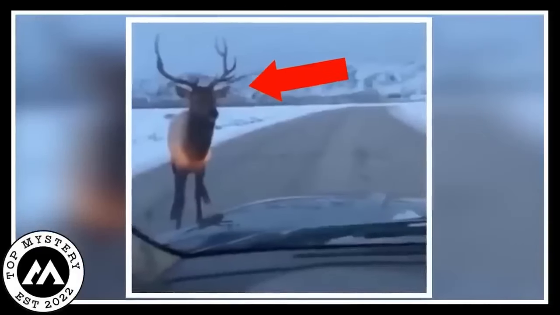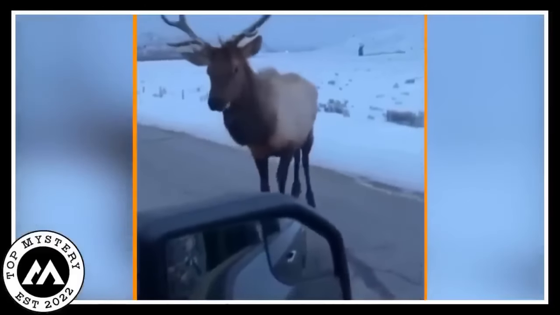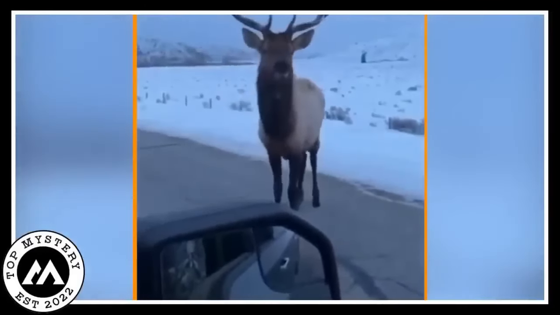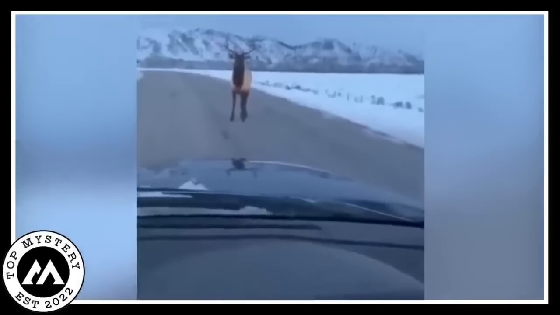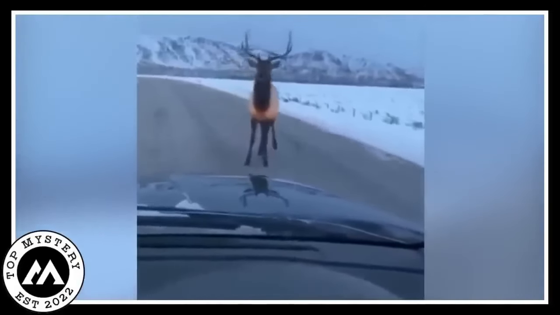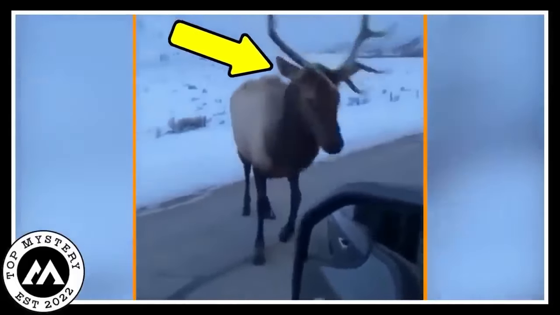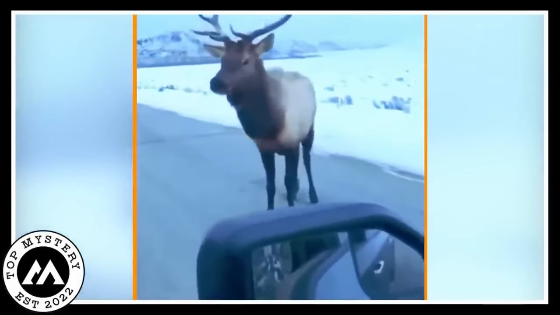Well, guess what? The elk isn't in the mood for a friendship party. As the couple inches closer in their car, thinking they're spreading good vibes, the elk goes all, not today on them. Watch out, buddy. Want to fight? The elk decides to use its head and goes full-on car attack mode. It's like the elk's way of saying, back off, I'm not into making human pals right now.